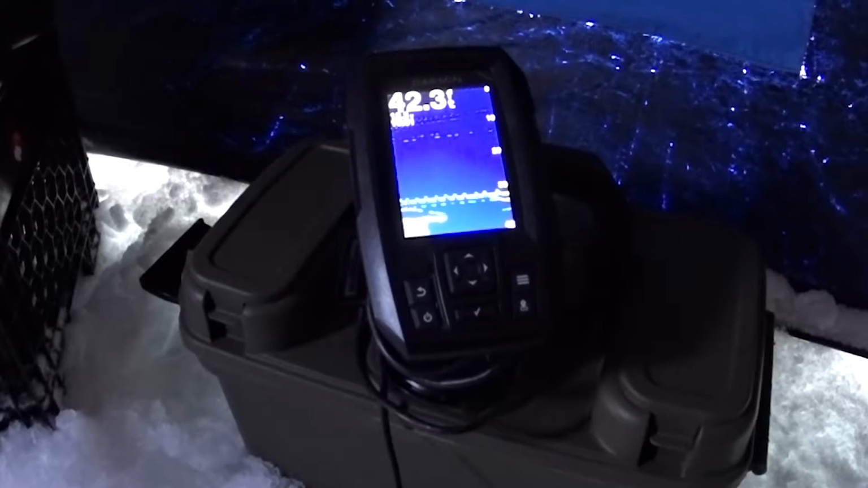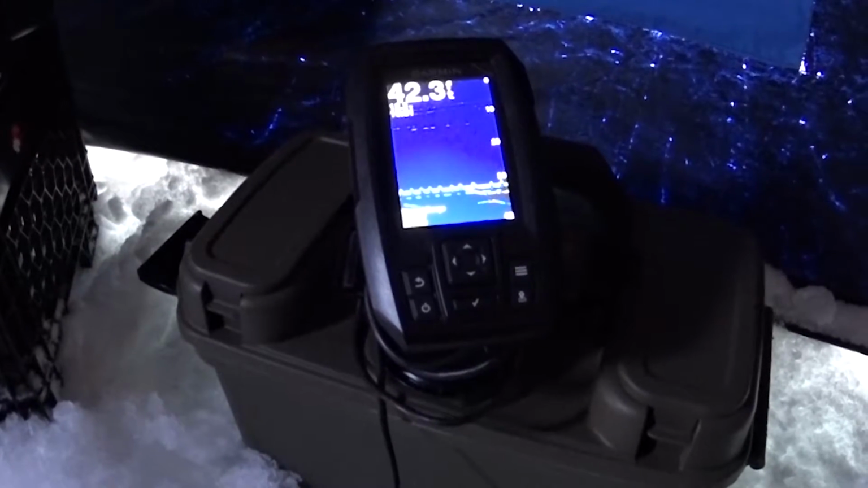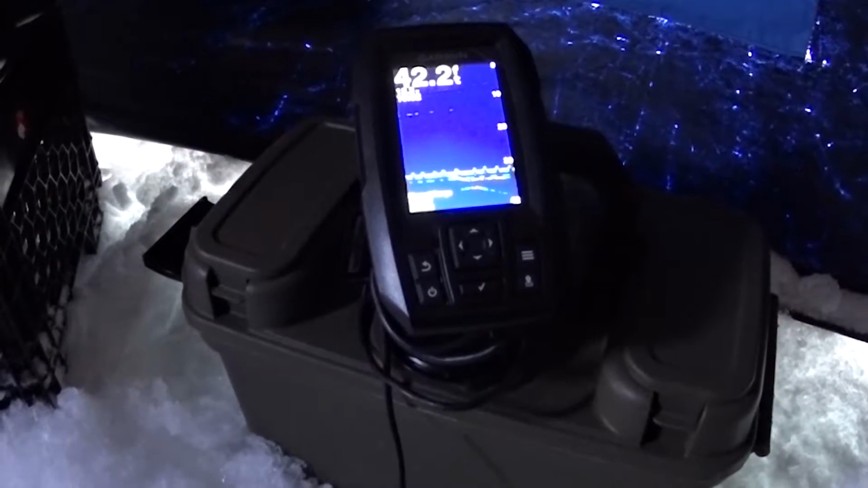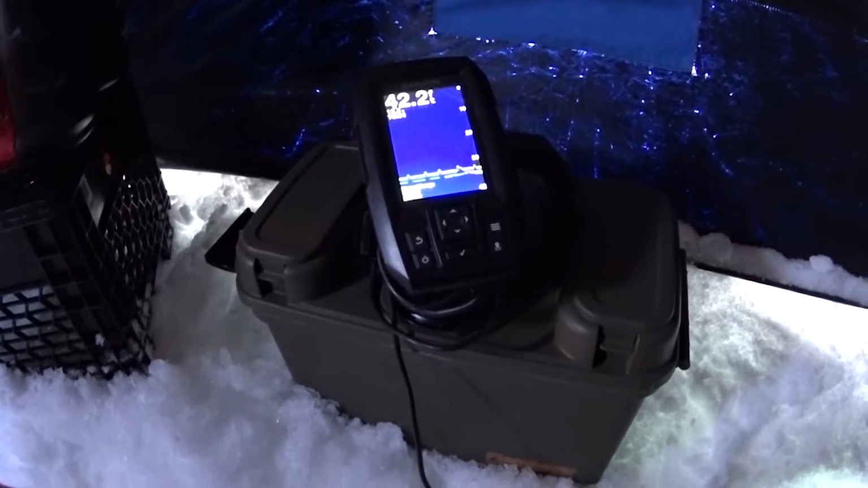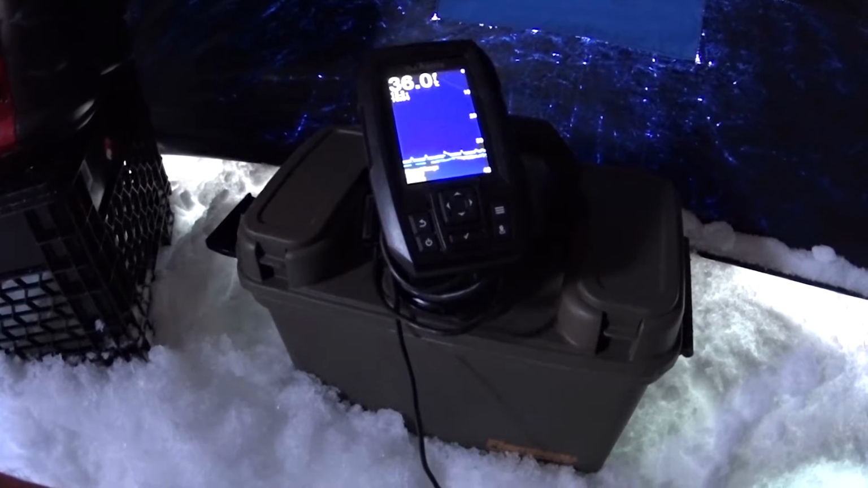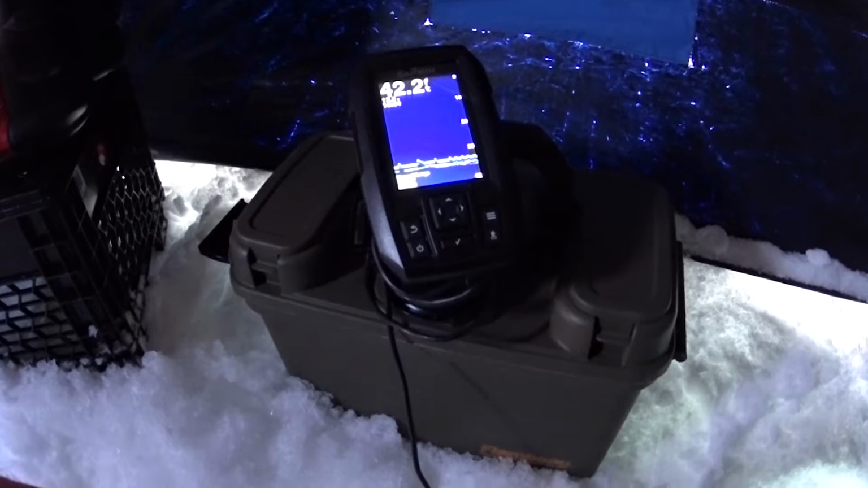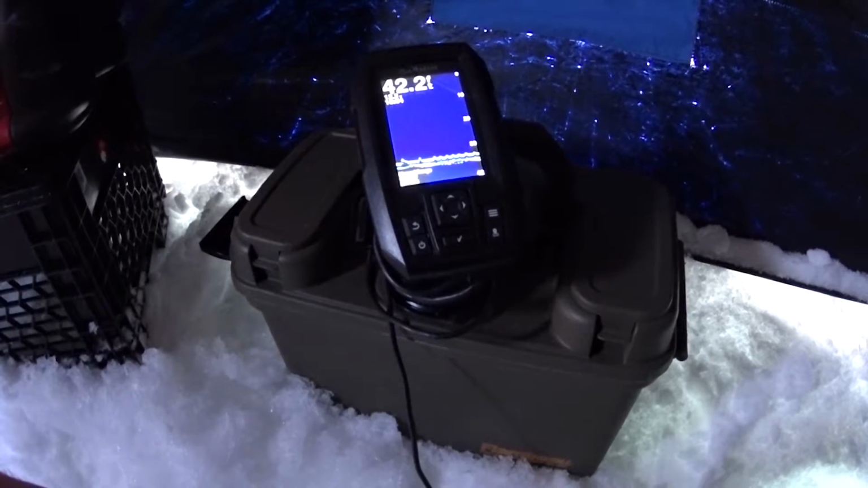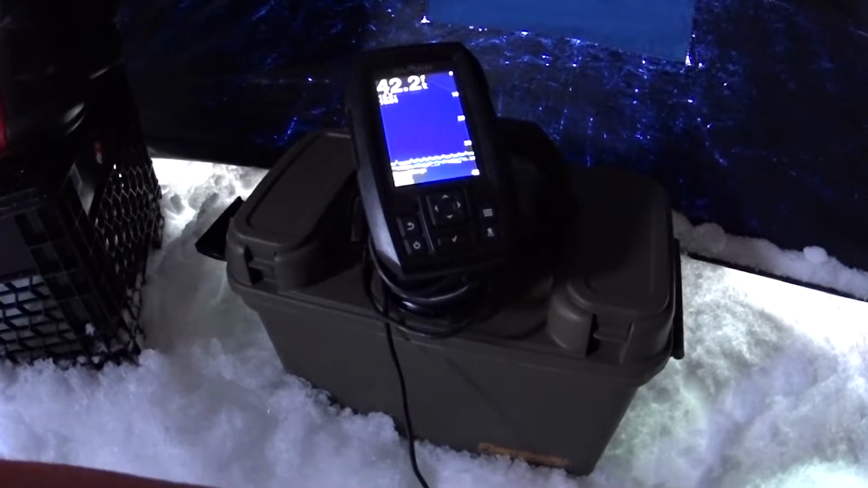There's another fish. So let's try. There's another one. So we've got two down there right now. So there's one down there right now. There's two. So we'll just do little jigs like a lot of guys like to do, just a small little jig. See if we can get them on there. Nothing. Usually if they're really aggressive, they'll come on in and they'll hit that right away.